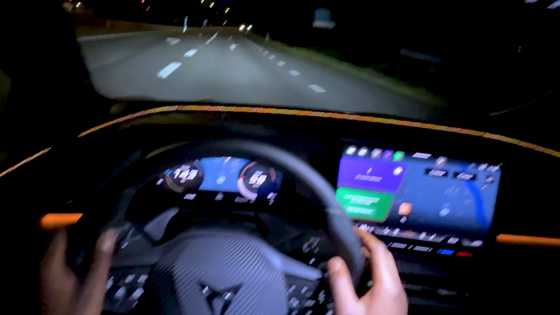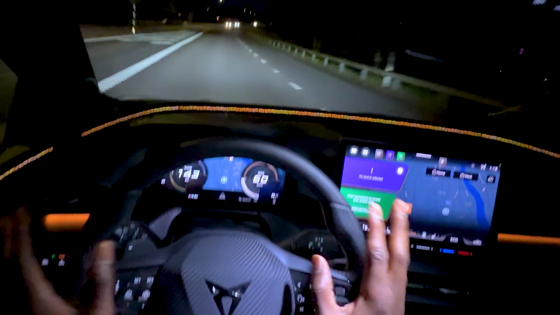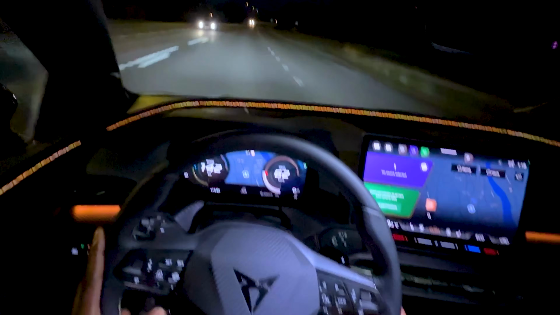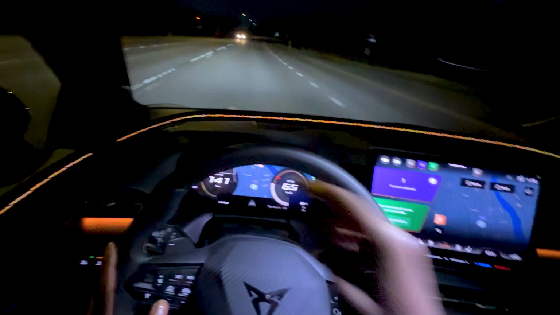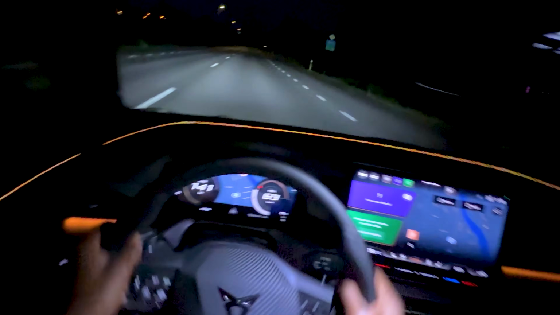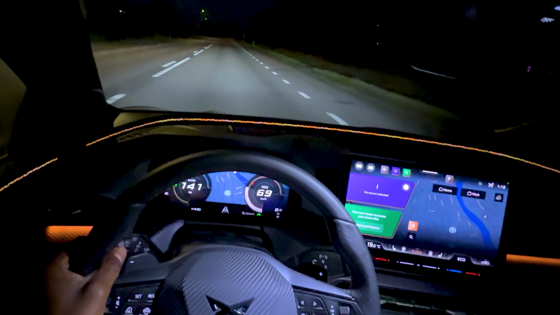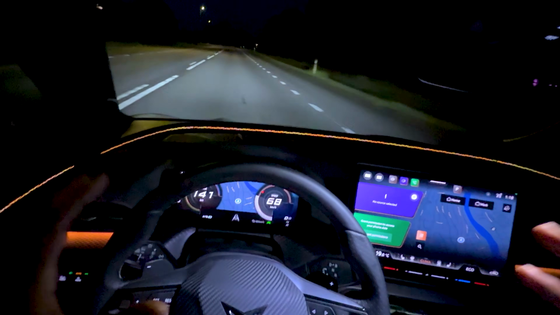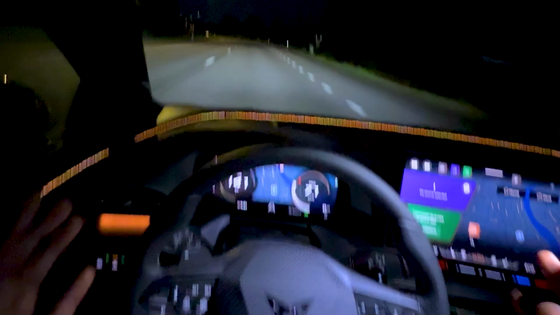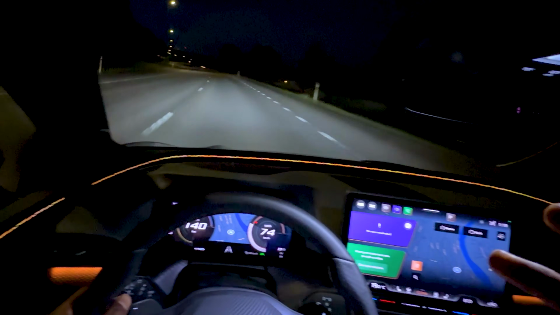But this VZ is all about the driving, and even at night, we should experience how good this thing drives. Like I said, I can change the driving profile there, and this thing is so eager to change direction. Apart from it being punchy, it's nimble. 226 horsepower is very adequate power for this vehicle. I don't think I need more power.